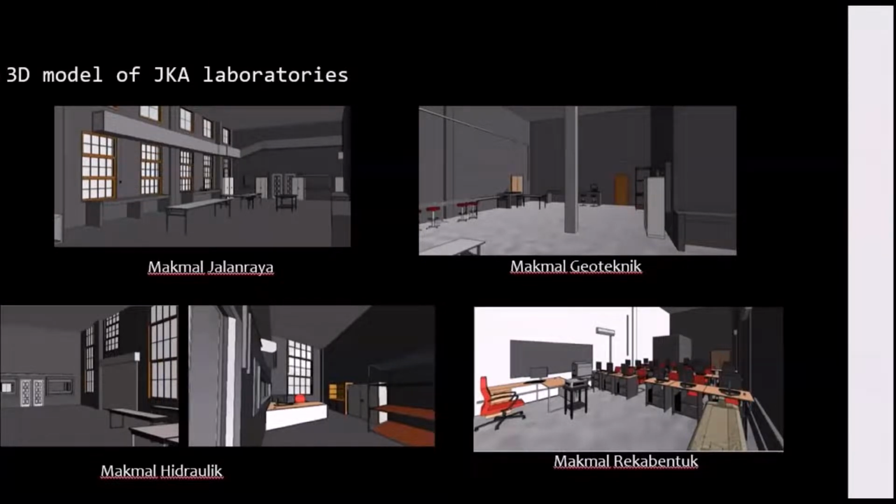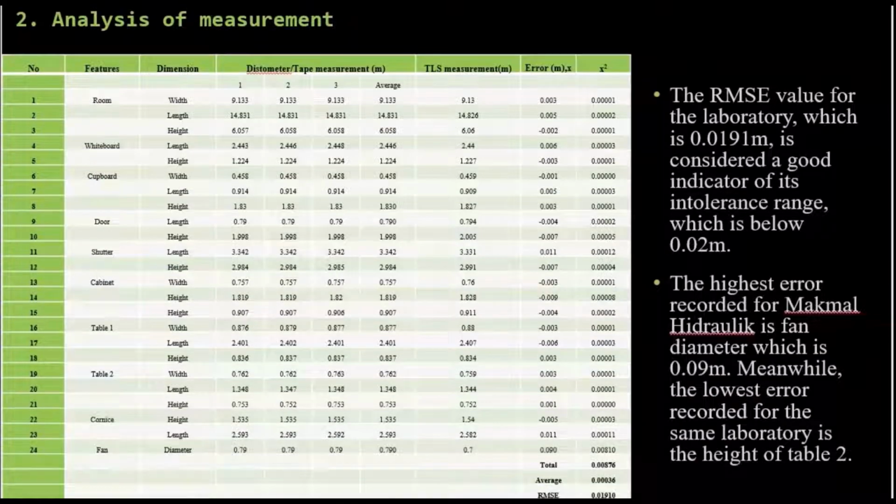This is a 3D model of the JKA laboratory for indoor. And then the analysis of measurements: the RMSE value for the laboratory, which is 0.0191 meter, is considered a good indicator, within the tolerance range, which is below 0.02 meter.